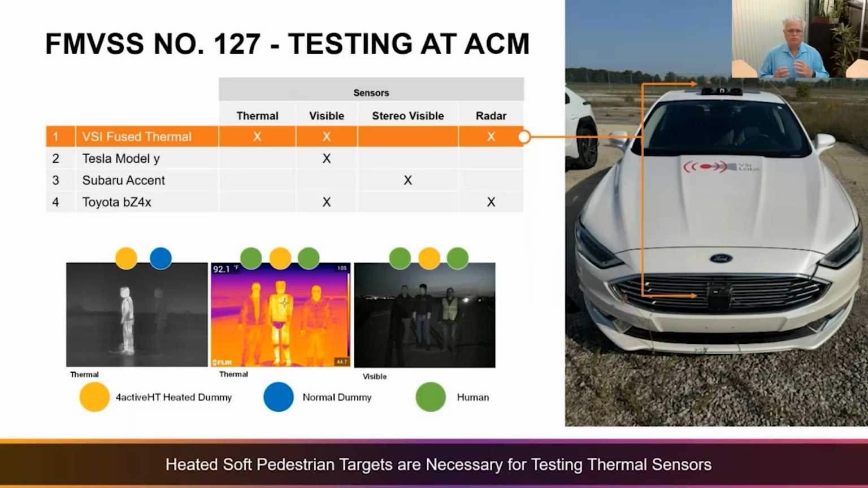So we wanted to put this automotive specific thermal camera to the test. Would we pass these new National Highway Transportation Safety Administration proposed tests that are specified in this Federal Motor Vehicle Safety Standard 127?